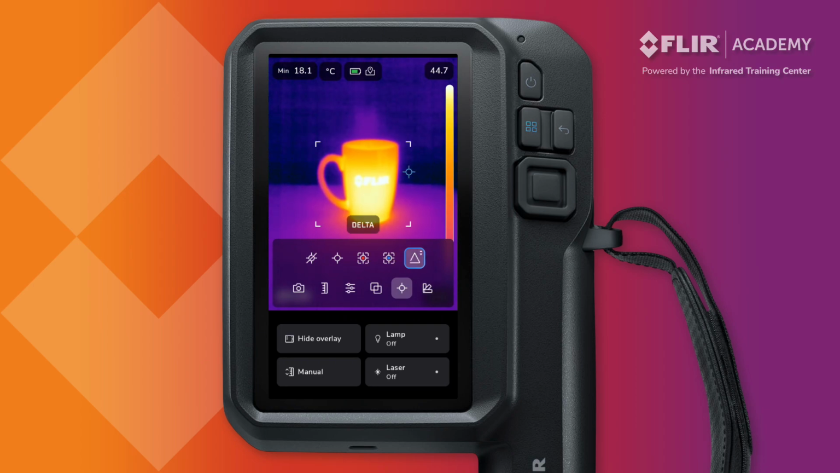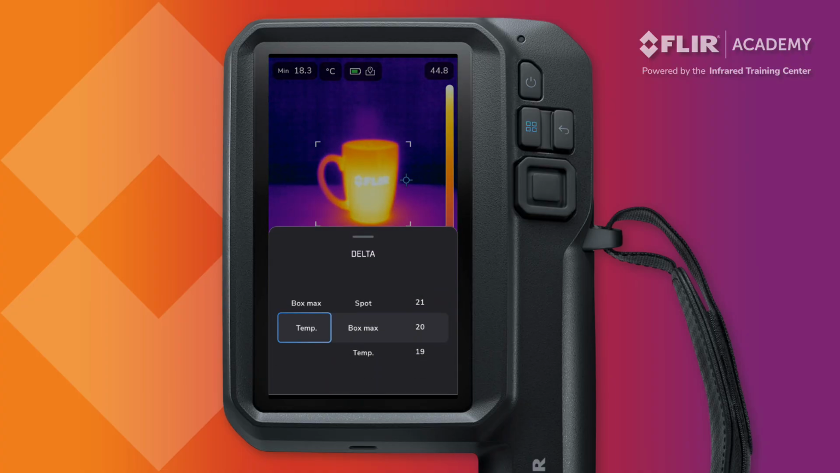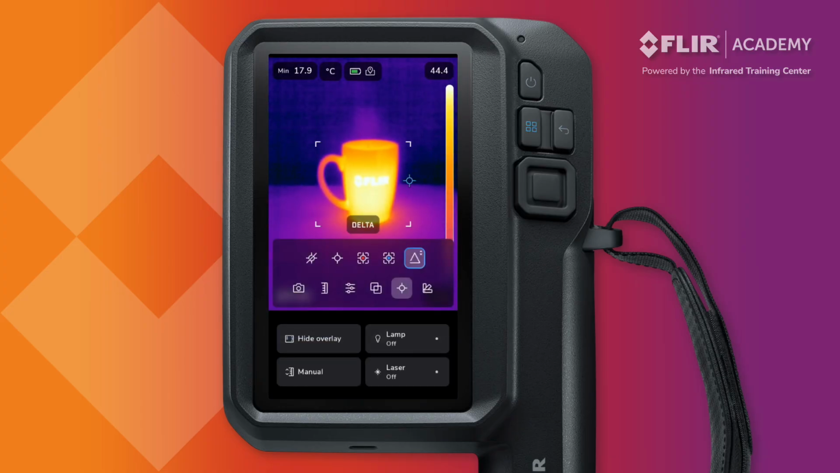The Delta setting allows operators to set up a temperature difference measurement between a spot value and a hotspot area box. There is also an option for operators to set a custom value and calculate that difference between the reference temperature and either a spot or a hotspot area box measurement. Finally, a no measurement option is available, which shuts off all measurement tools and just displays a qualitative thermal image that does not contain any temperature data.